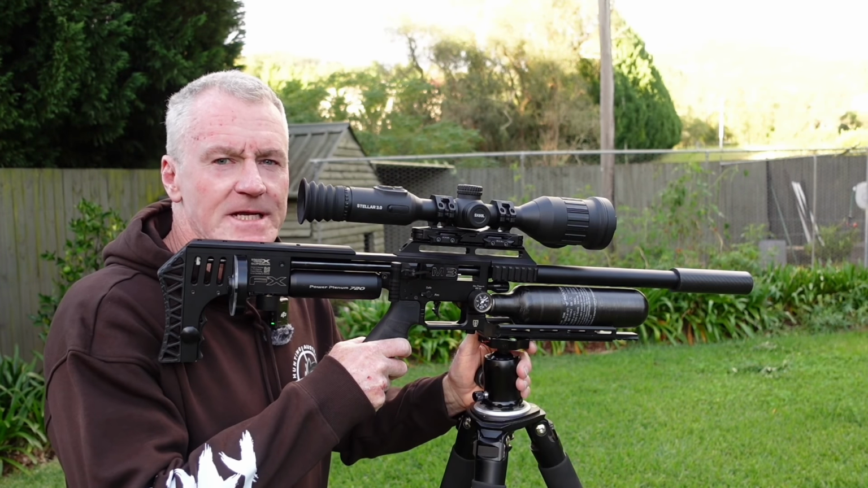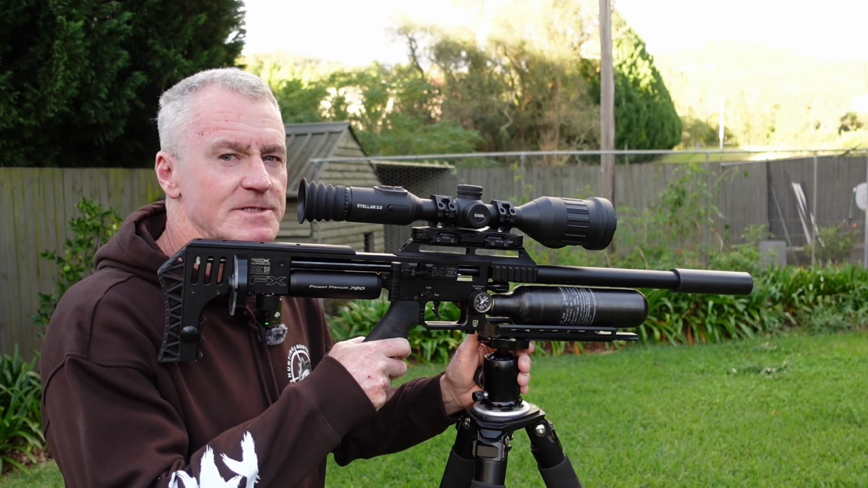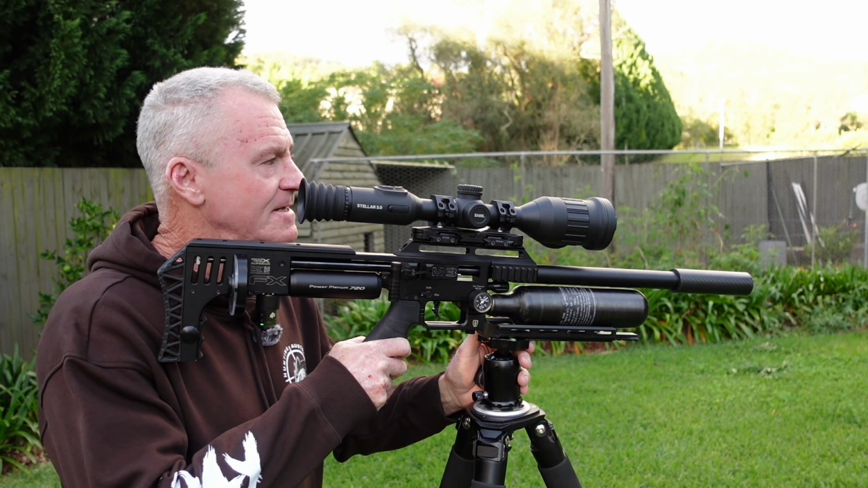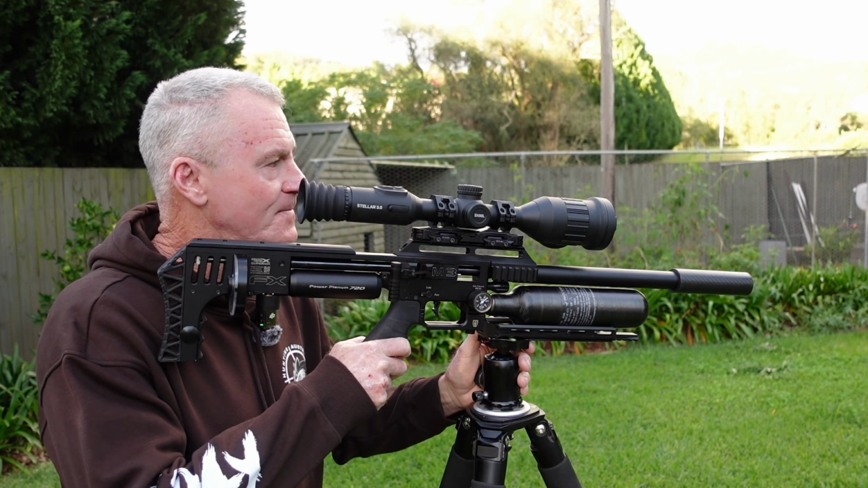I'll be running Hades pellets tonight. They're 15.89 grainers at about 600 feet per second. That way it'll negate any holes or damage to the tin, but still be powerful enough to kill the rats outright with a brain shot.